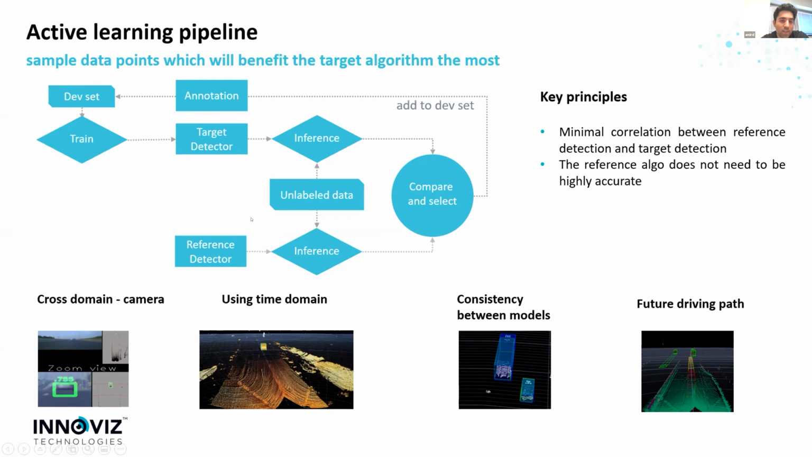In parallel, we develop a reference detector, which is a detector that hopefully has minimal or very low correlation with the target detector, or it has an unfair advantage, like using the future in order to take decision on the present. Obviously, this is not something you can do on the target platform. And examples for minimal correlation is using cross-domain and using camera image in order to detect objects.